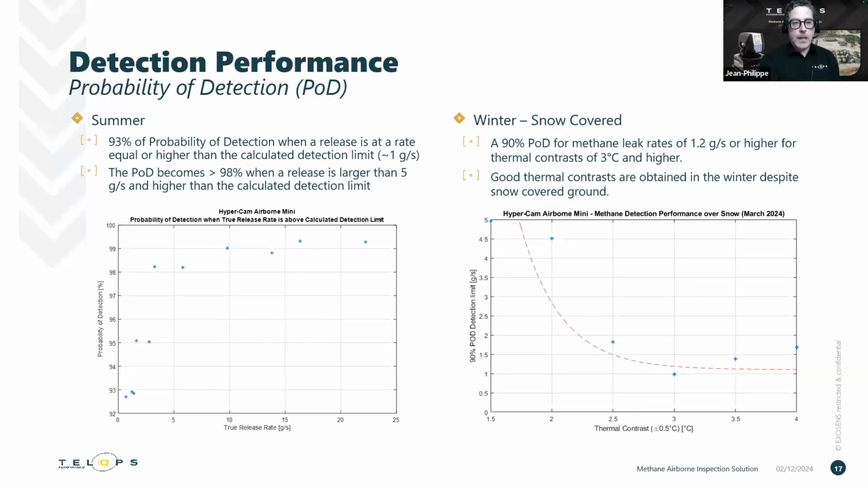Probability of detection, as you see in the two graphs here, the one on the left is for summer, let's say summer in the loose term here. Summer means no snow coverage on the ground. And on the right-hand side is winter conditions where there's snow on the ground. On the left-hand side, you see we ended up with a probability of detection. These were all semi-blind test campaigns that we've done.